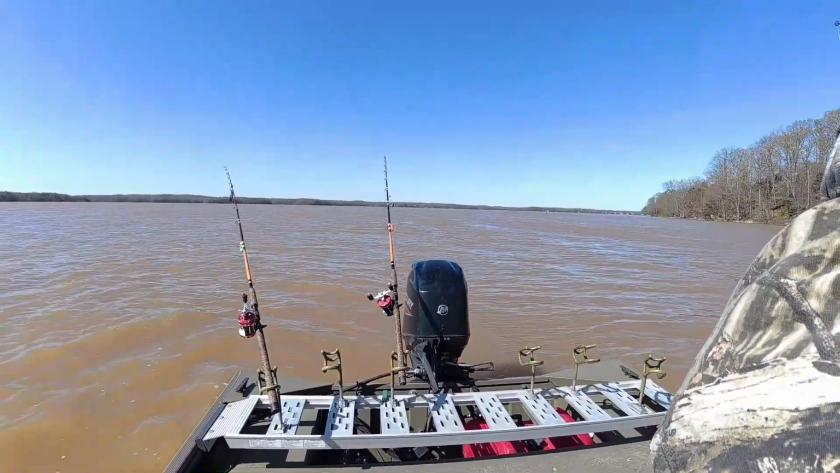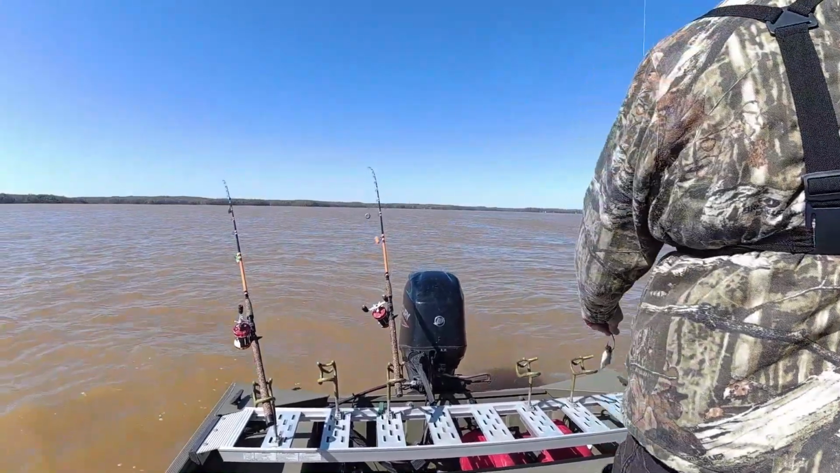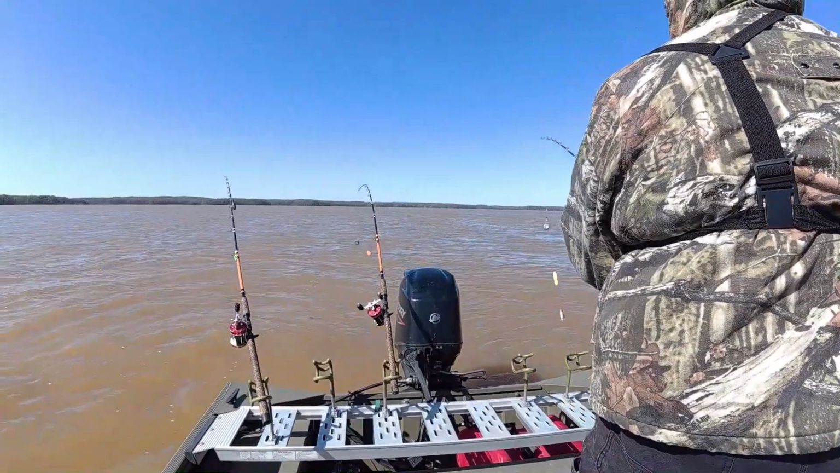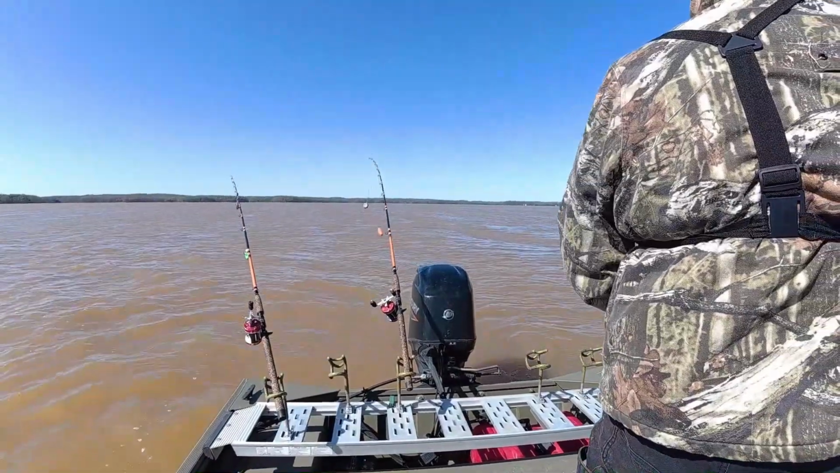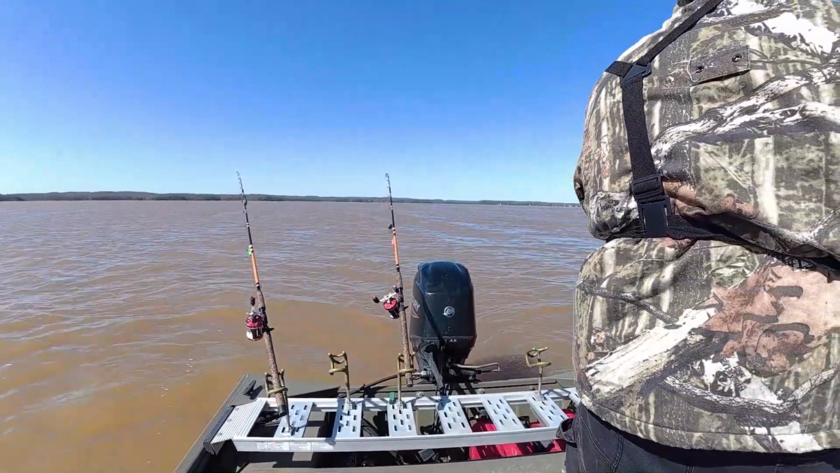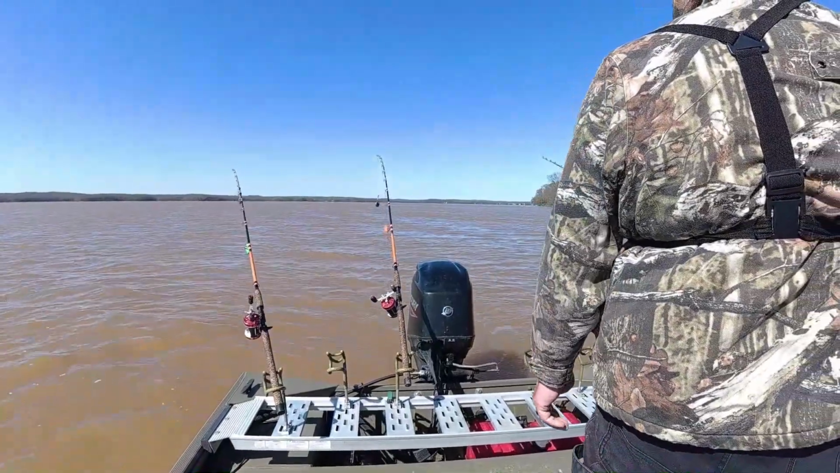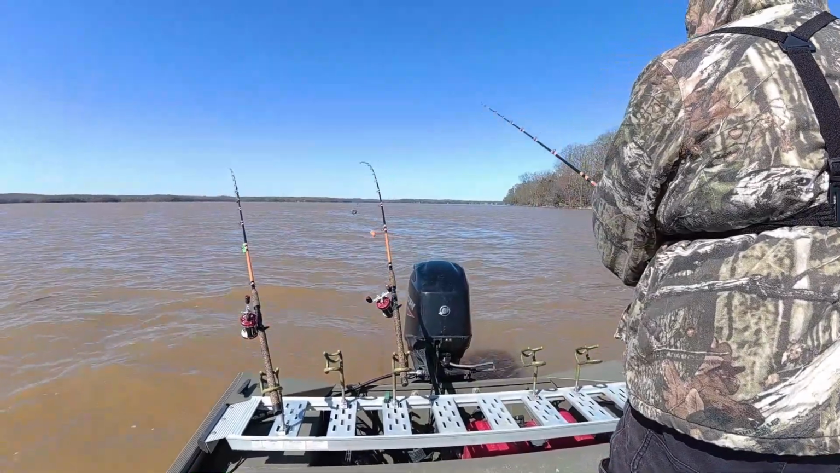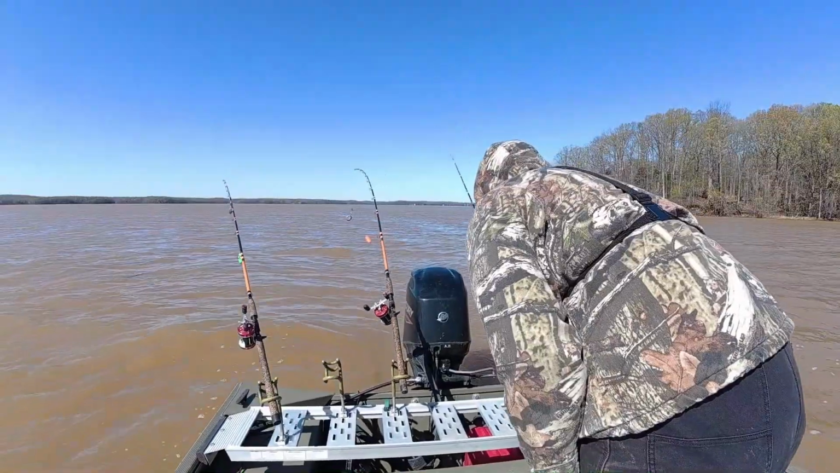You just never know. We could catch the fire out of fish today, or we could not catch a thing. I've seen it go both directions in a situation like this. If I didn't think that we could catch them, I wouldn't have ever tried it. I'd have just driven back home and done something different. So, we will see.